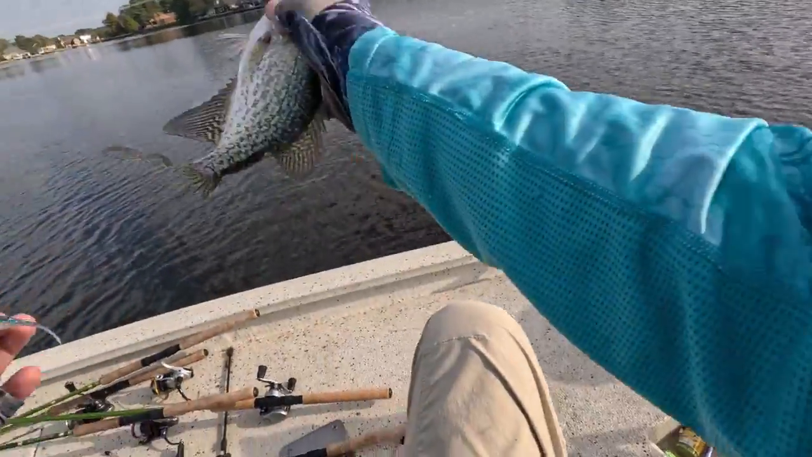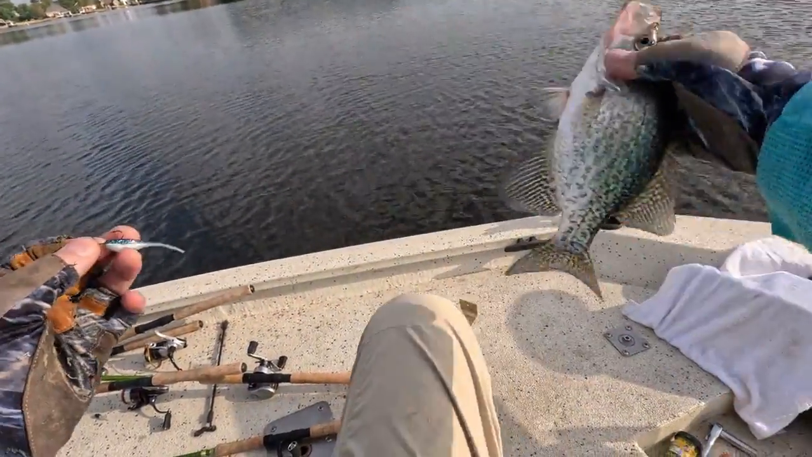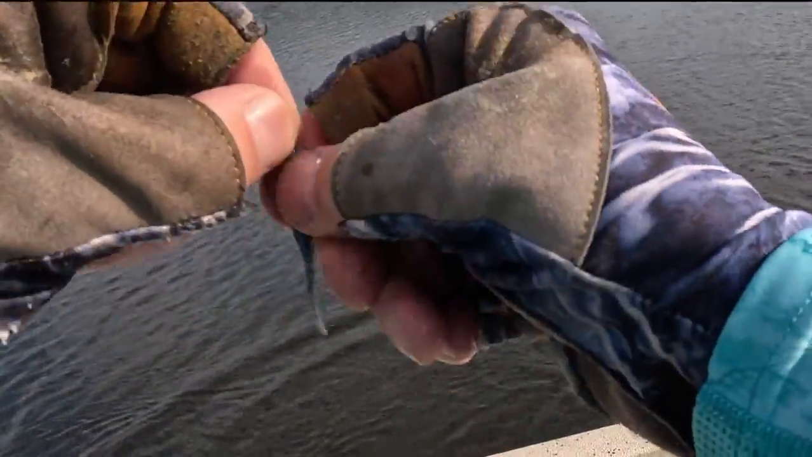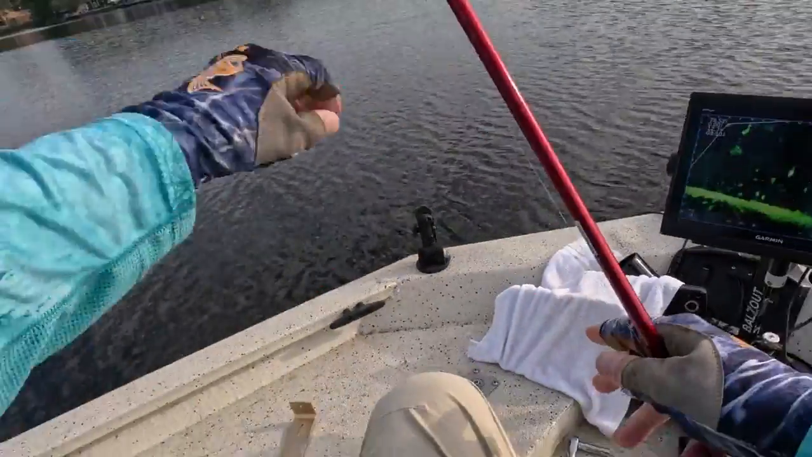Small black. This is a Blue Thunder Baby Shad by Bobby Garland. It's just a natural looking color. I think I got a 16th or a 32nd ounce unpainted leadhead jig.